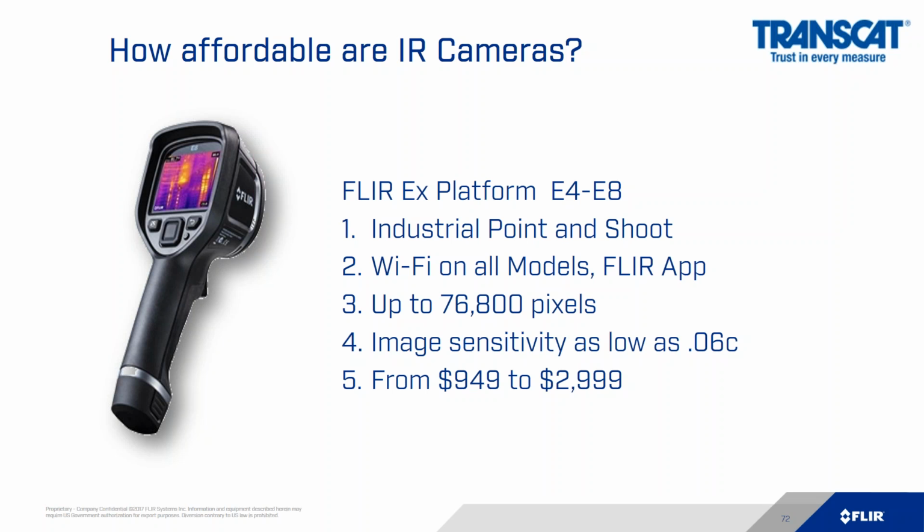And 0.06 degrees C for the E8 is a very good low noise image. Pricing in this category starts at around $949 and goes up to $2,999, making it a very affordable, professional thermal imaging camera.